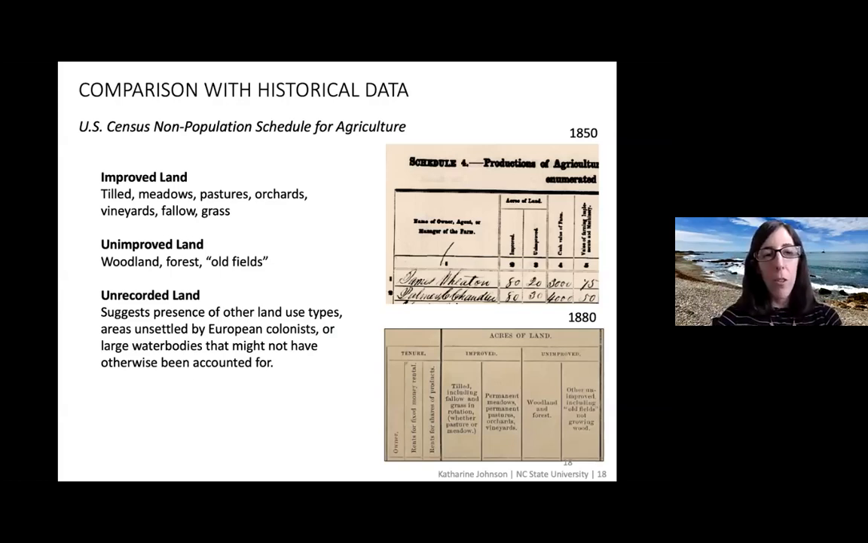And so with improved land, for every farm, they would take improved land, unimproved land, and in some cases, in later censuses, it was broken down into a lot more specific categories, as you can see in the 1880 screenshot there. But improved land was basically anything that was tilled, pastures, meadows, orchards. Unimproved land was forest. And then if there were any old fields that had started growing up and started being successional, those were probably also included.